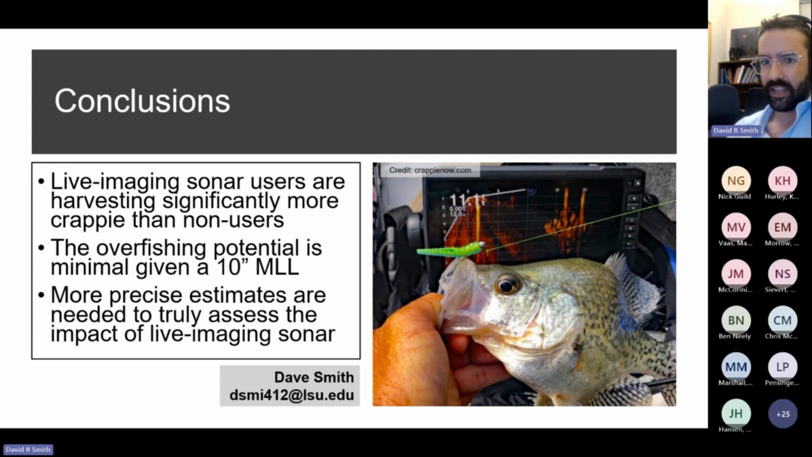Largemouth bass is the primary focus of anglers in Texas. But on the reservoirs that I highlighted, we've seen up to 30% of total effort geared towards crappie in historic creel surveys.